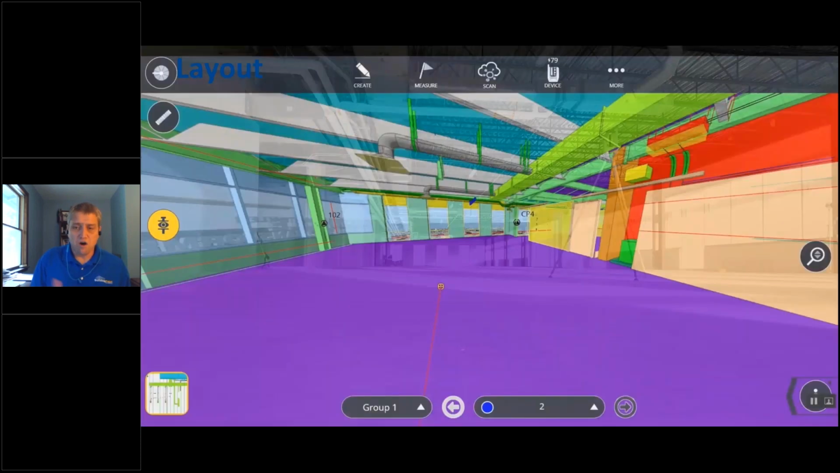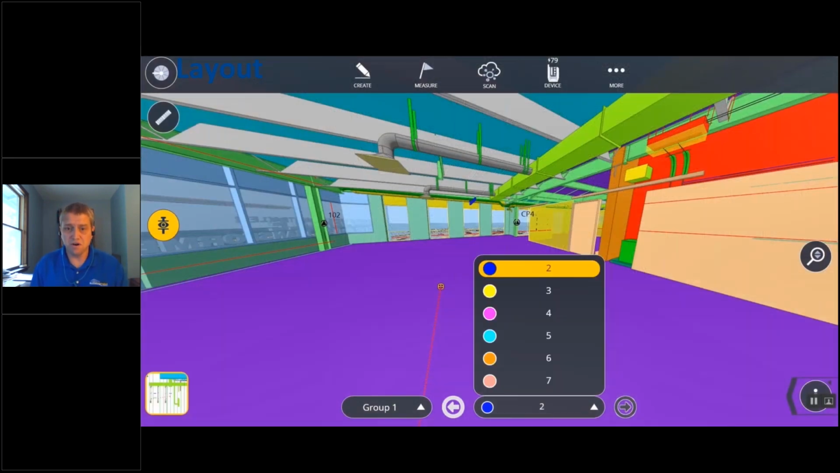Okay, so now we can actually see the laser being displayed on the tablet in the 3D mode. If we're in the perspective 3D mode here, we can see where the laser is shooting on the floor. Really good way for us to shoot it and make sure it's lining up with your model and everything you're laying out in the field.